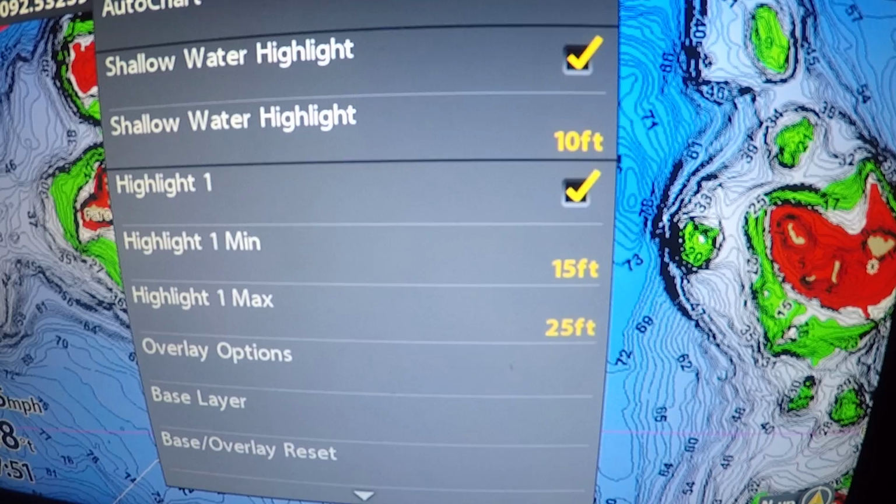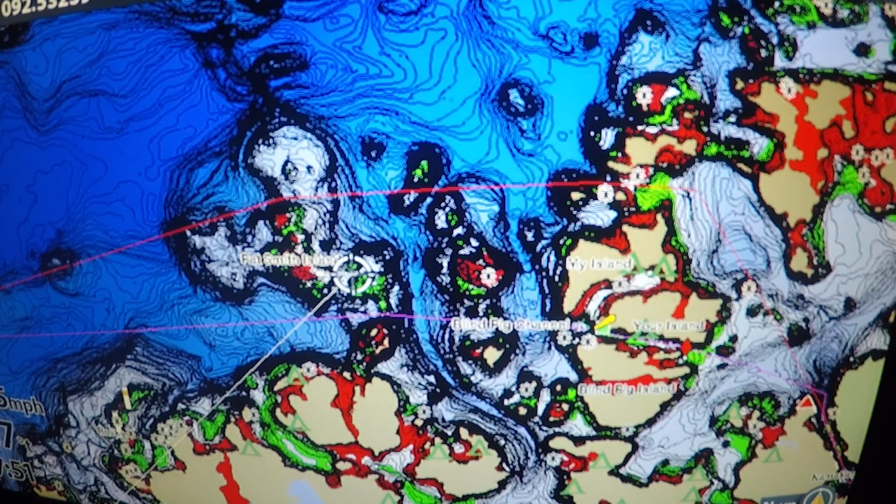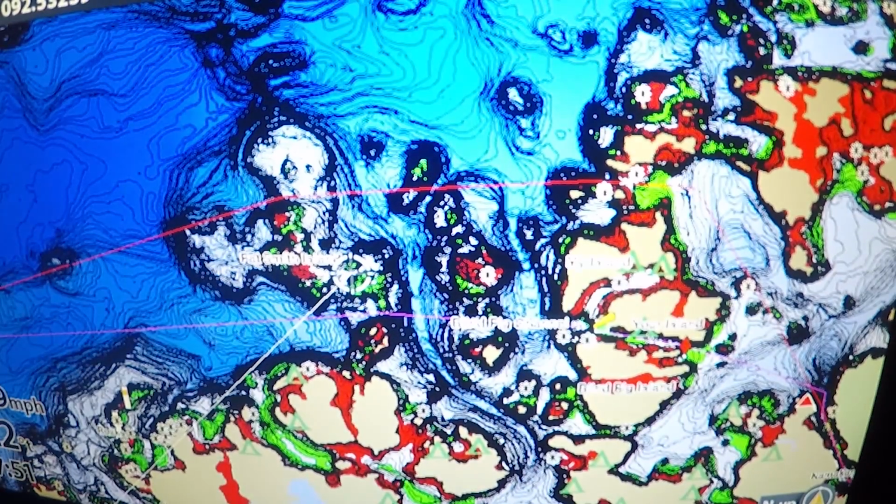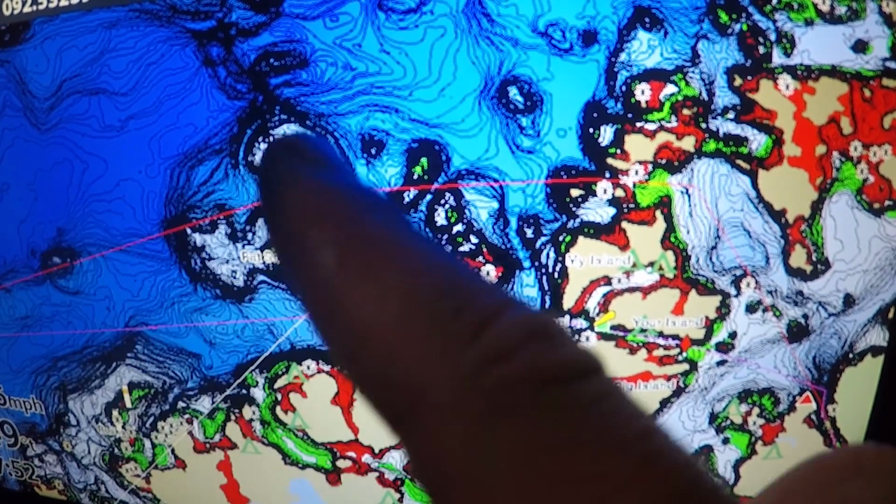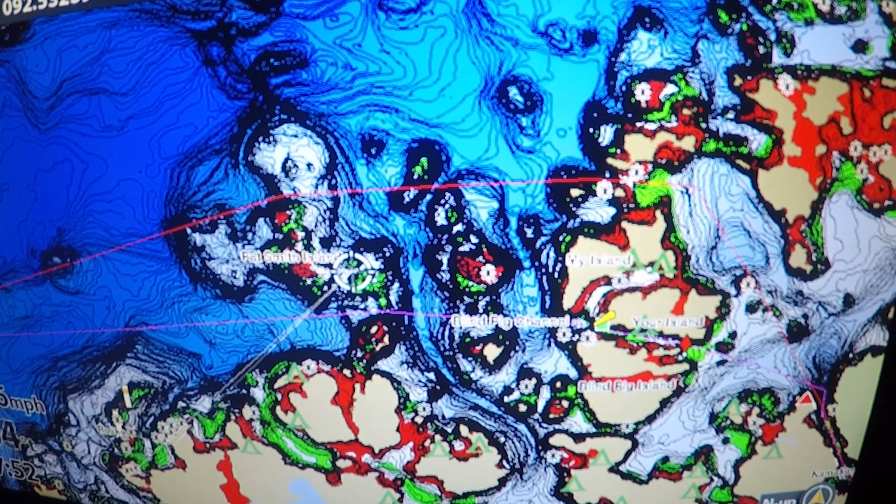So now when I go to an area like this, first thing I do is I look for my deeper water. In this example, you can see a lot of deep water here. There's some deep water in here. That's that darker blue.